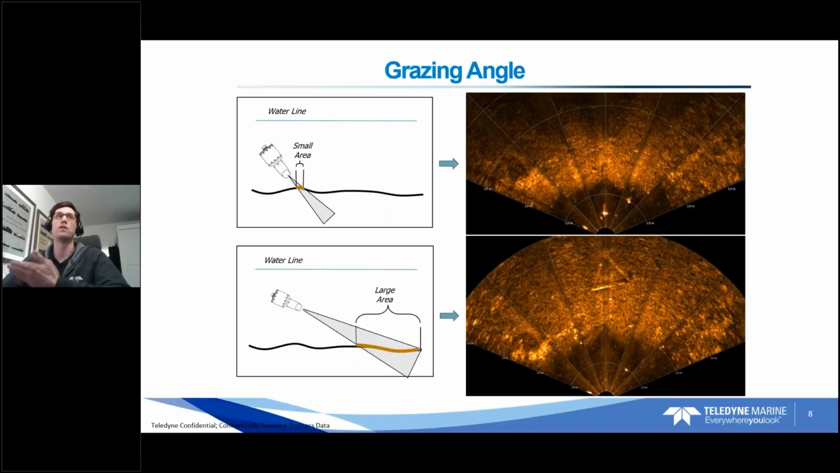This can be very useful, especially if you're changing depths. If the seafloor is going lower or higher, you're going to need to change this tilt angle to get the ideal grazing angle. So that's where a tilt control comes in handy. But overall, just a very important concept to grasp.